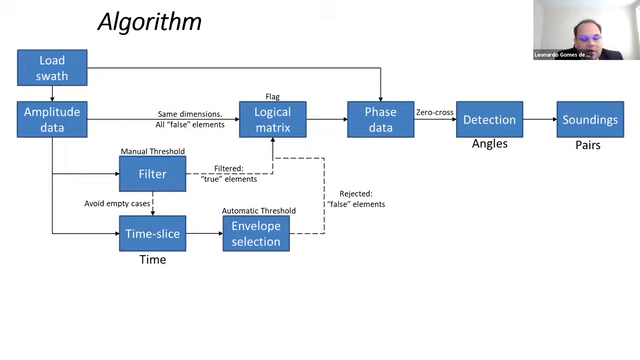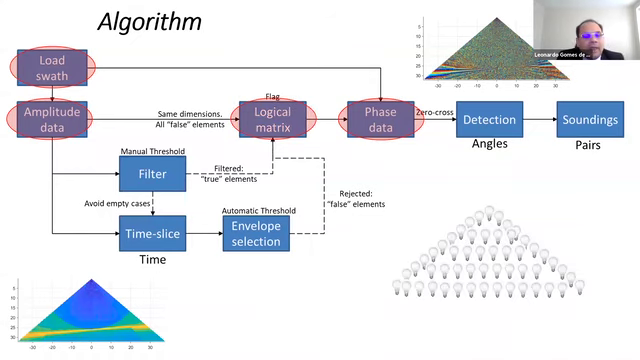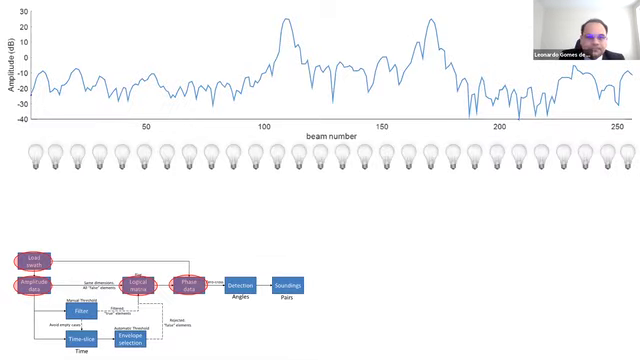Now that we have all the concepts, let's look at the algorithm and then the results. Initially, the amplitude and phase data are loaded. Then, a logical matrix containing the same number of elements as the water column data is created, with all data set to false. Then, the initial threshold filter is applied to the entire swath.